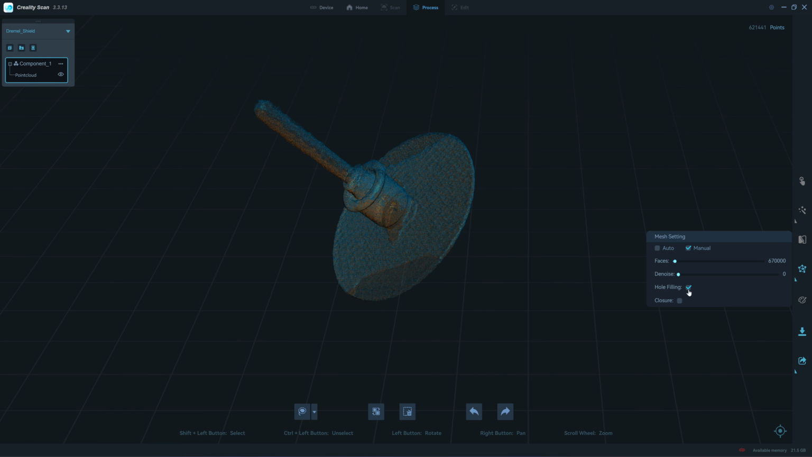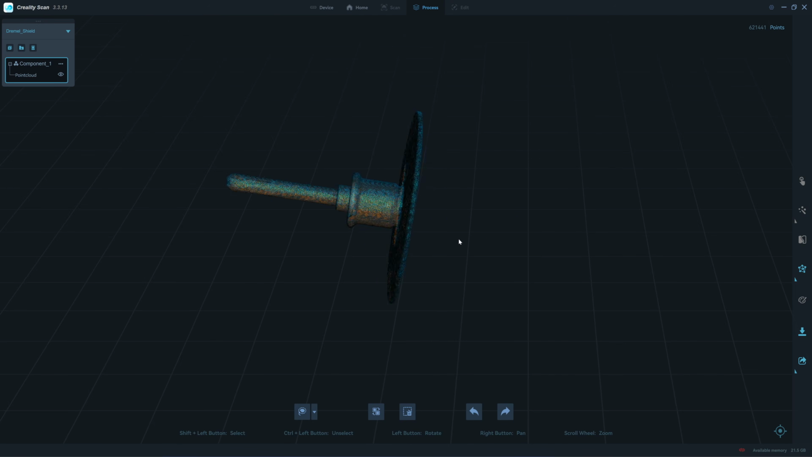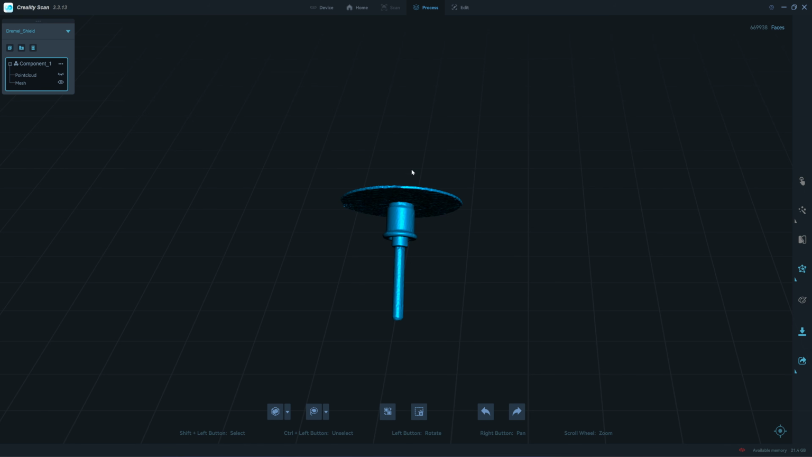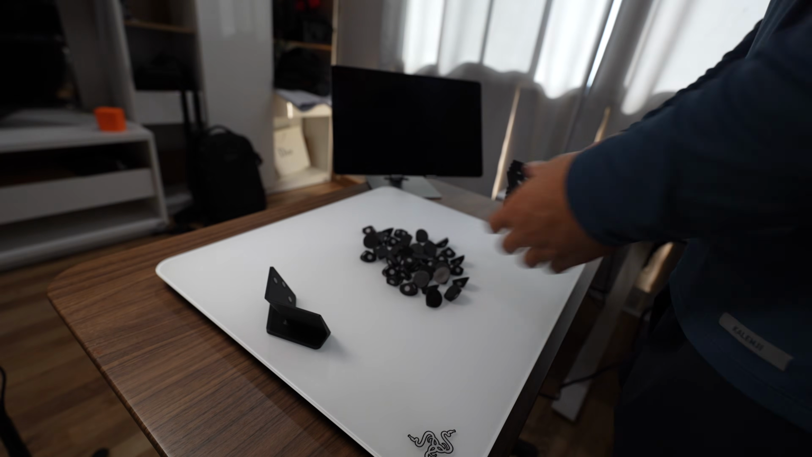It's just the interpolation between the points, so it won't benefit you anything. Click on hole filling. If there is a small hole there, it will fill it. Because the software that we're going to export to has a closure feature, so I don't need to close it now. But even though the model looks closed to me, all the dimensions are closed. Looks pretty nice for a very small object.